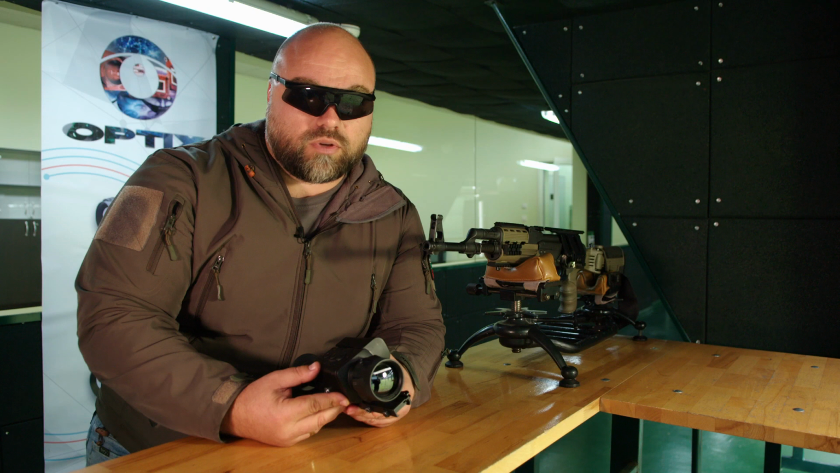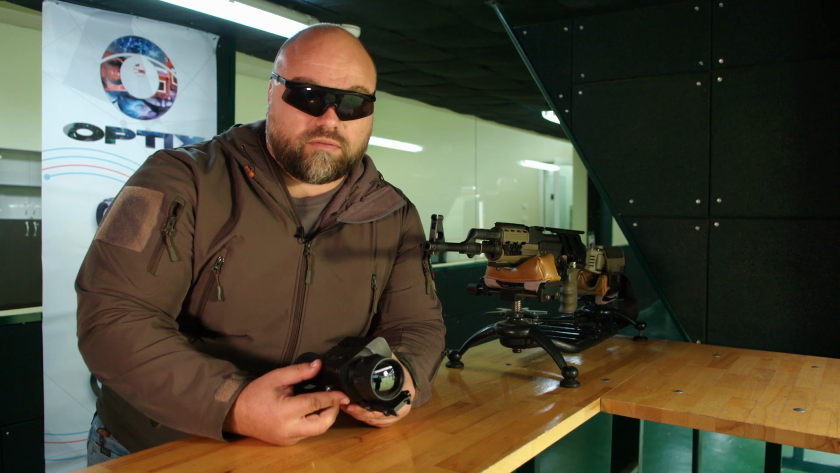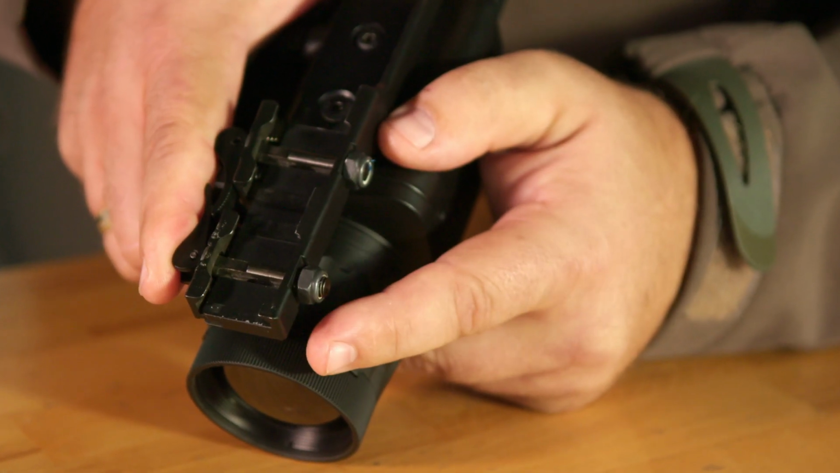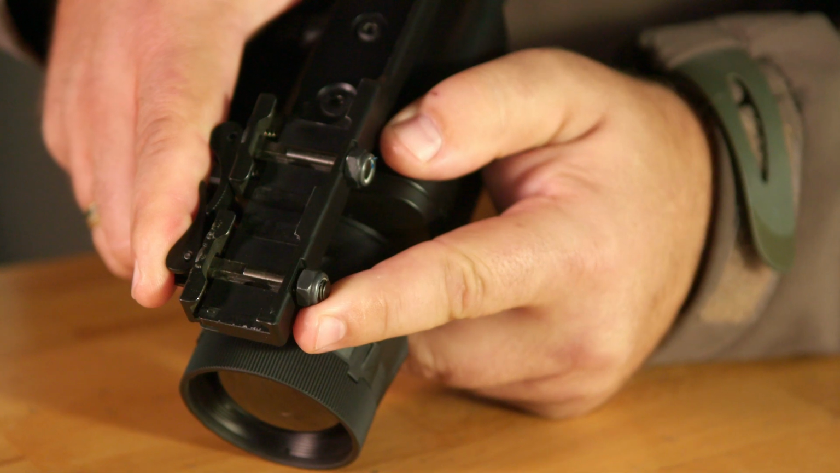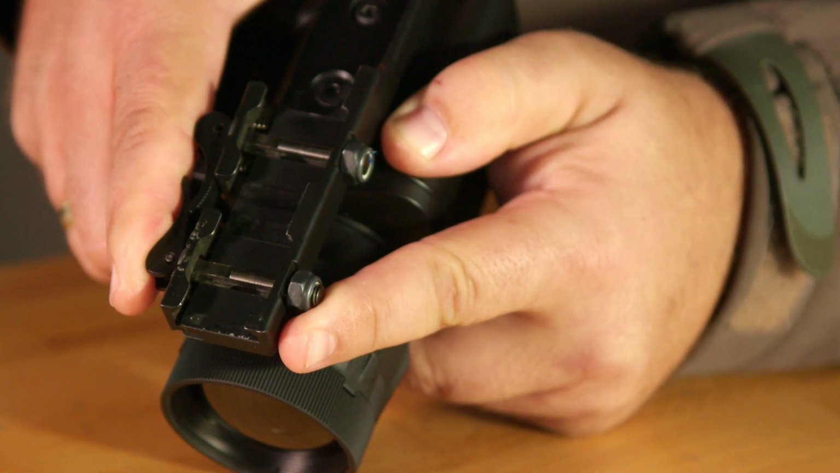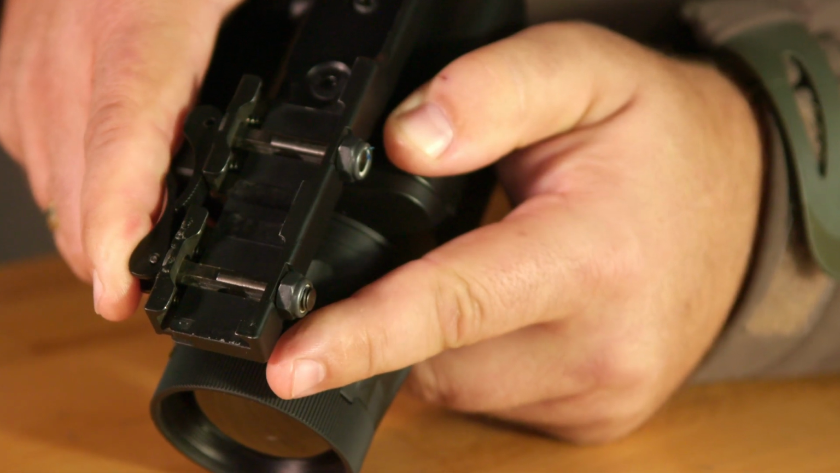When mounting the Diana thermal sight for the first time on your weapon, you can adjust the weapon mount to correctly fit your rail system. To do that, you need to press and release the nut. Rotating it adjusts the width of the mount. Be careful when returning it into position to have it locked between the two vertical grooves.